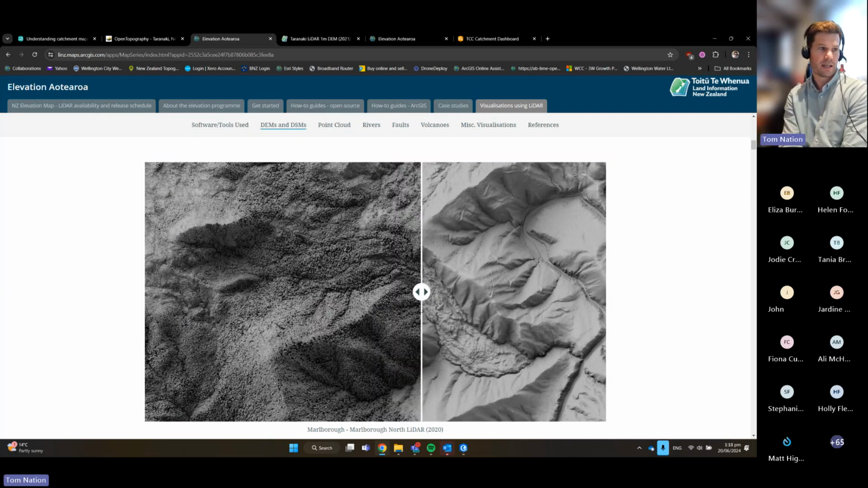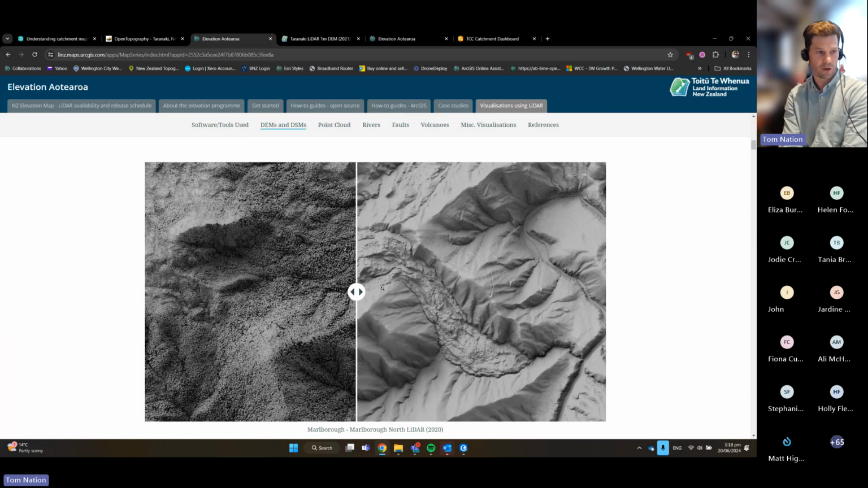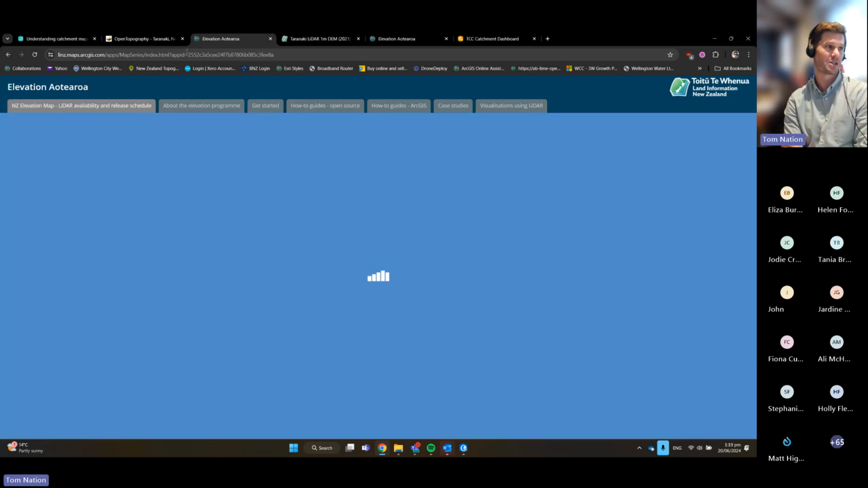So you can see the elevation on the ground, which are the ground returns, like we talked about with the OpenTopo website, and on the left, the surface model generated from all the returns, or the first returns. So again, I'll show you how the difference between the two here can be really powerful. But this Elevation Aotearoa website, hosted by LINZ, is really, really useful and a great place to start if you want to know more information.